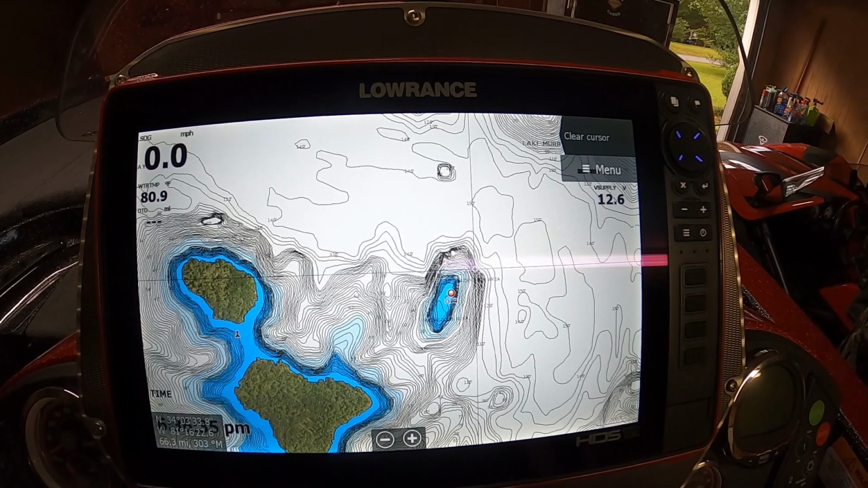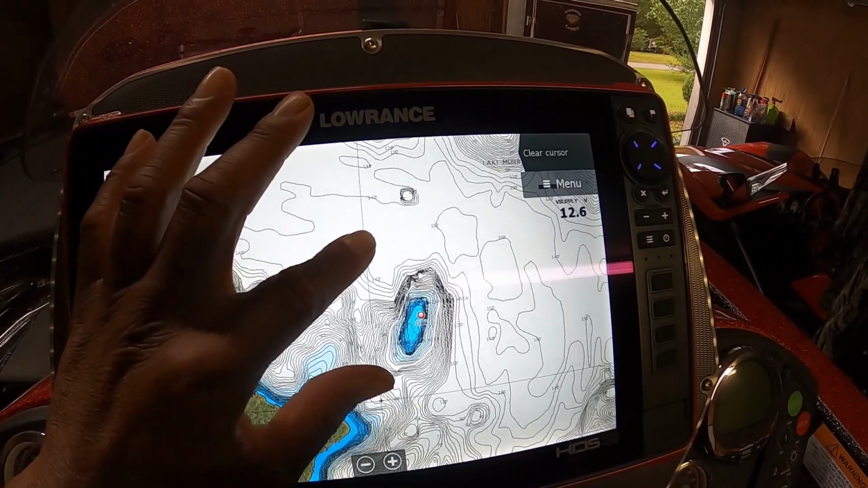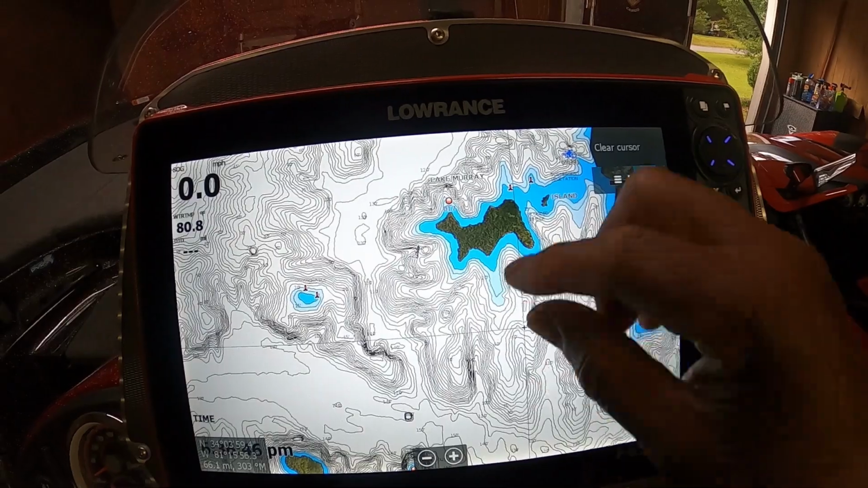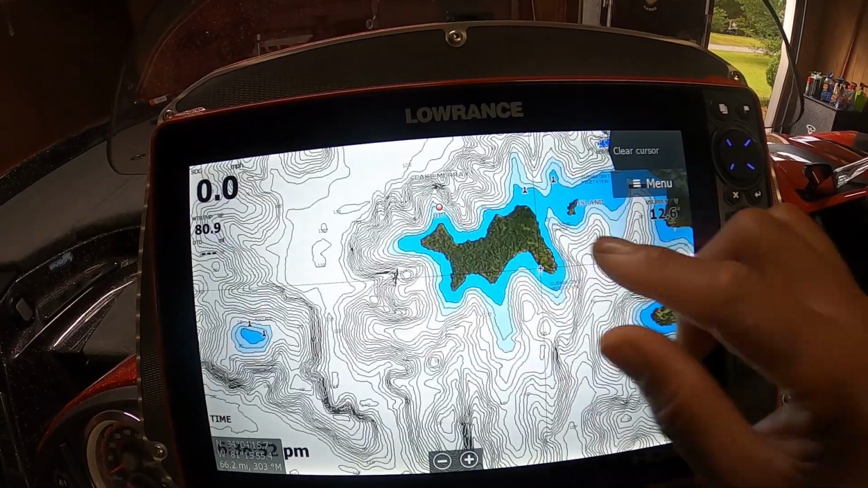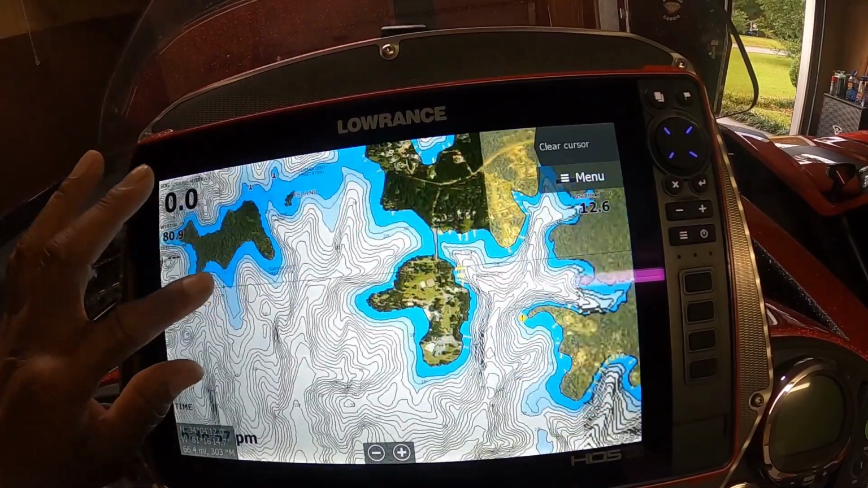You can find these little humps and points, underwater points and drains, just by using the contour lines and these cards. You can see right here that right off of that island, it kind of makes a point off the island there. When you're running that herring bite on Lake Murray, things like that are important.